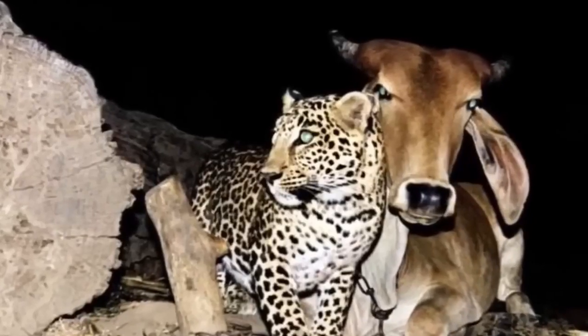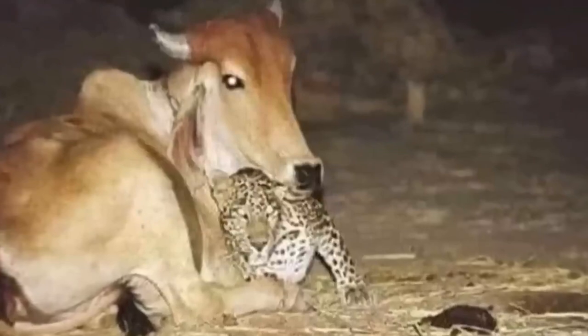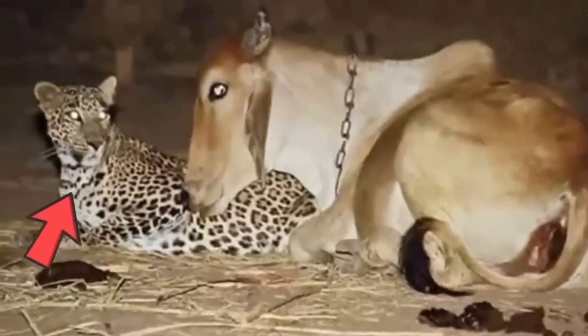An incredible video aired on an Indian news channel featuring the most mind-blowing thing ever. A leopard visited a cow every night, and they had their own secret friendship going on while the humans snoozed. Upon investigation, it was discovered that the cow had taken care of the leopard when it was a baby, and now the leopard was not ready to let go of its caregiver. How sweet is that?